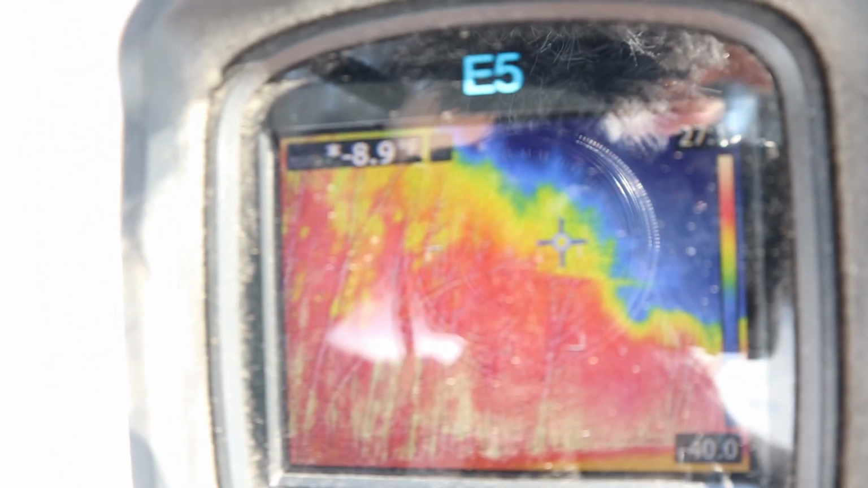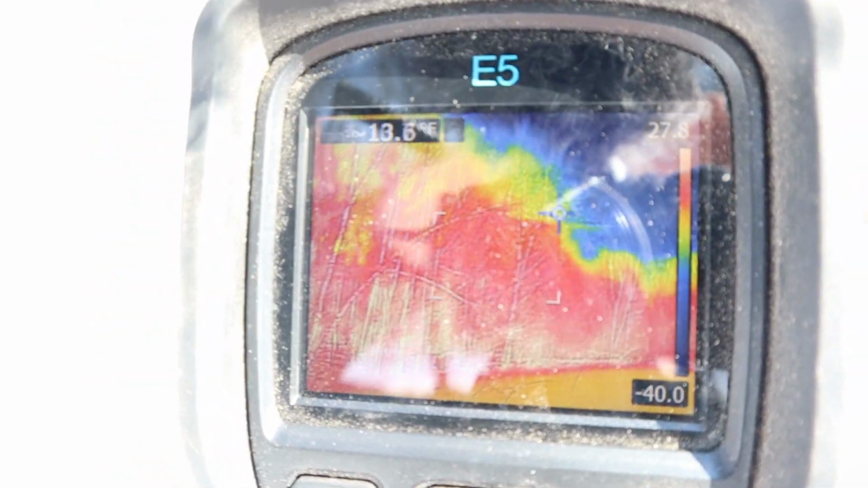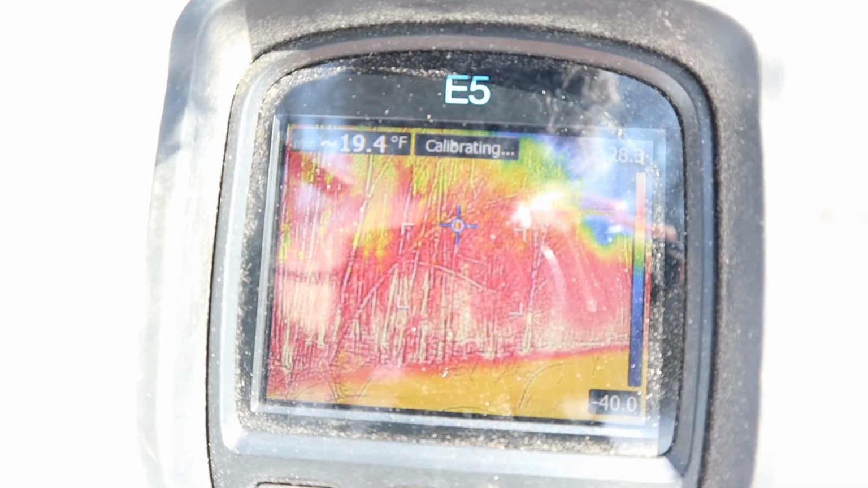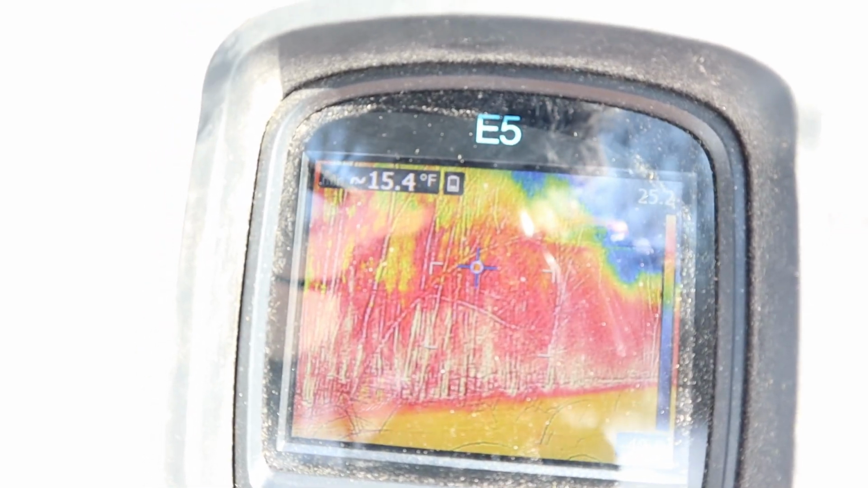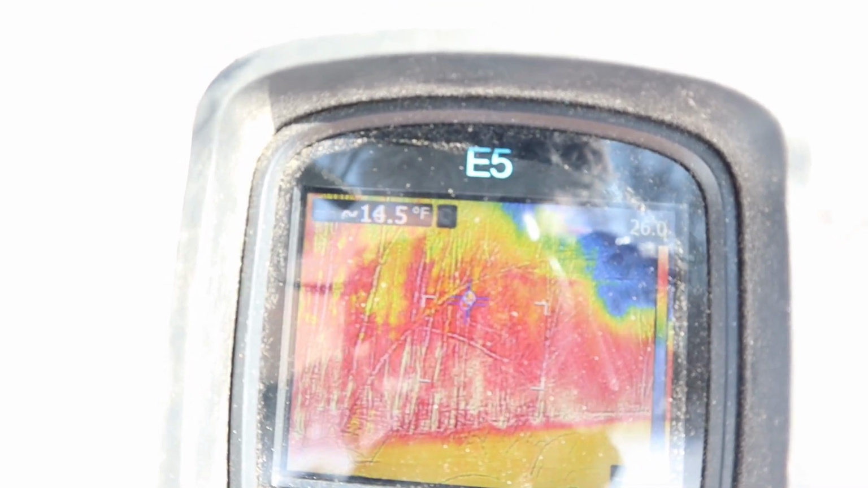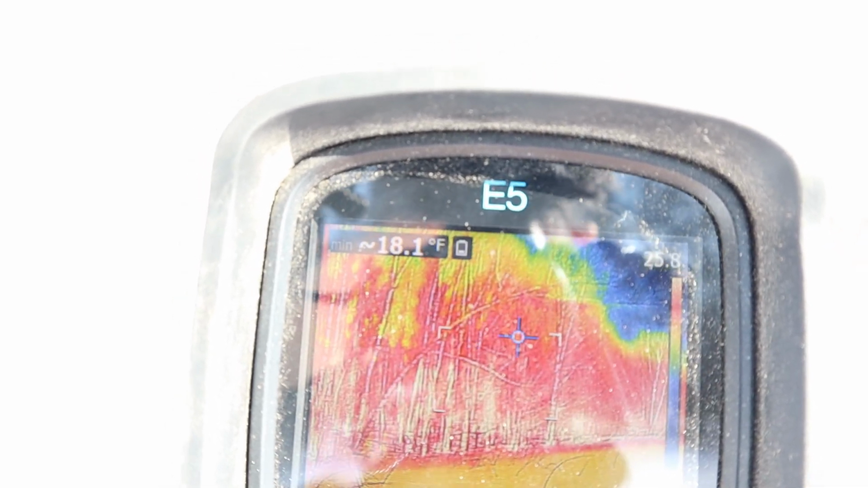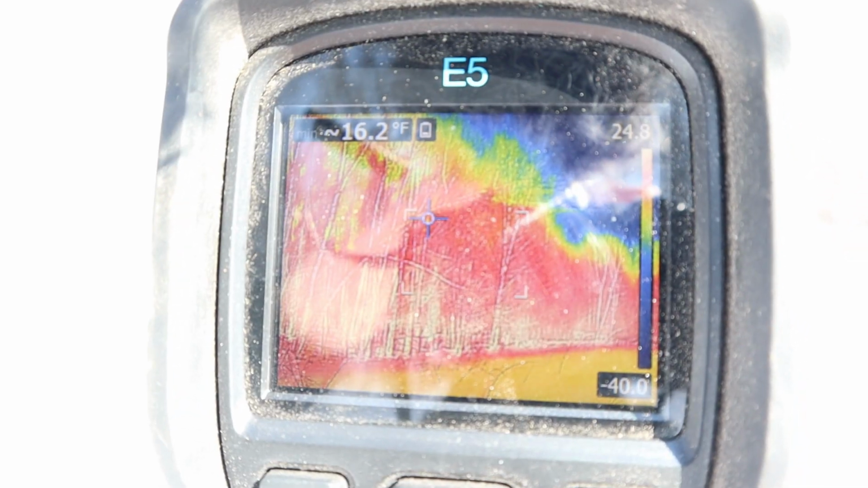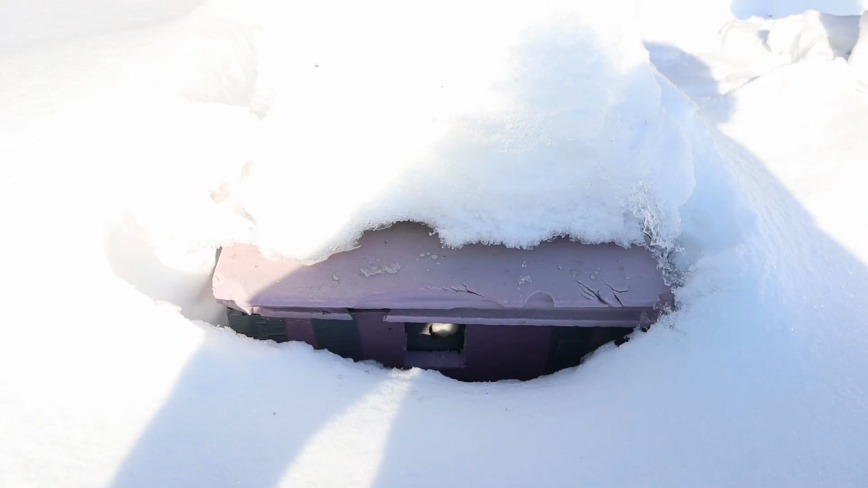The idea of the heat gun as a tool is to see the temperature against the background. You can see that the sky looks to be very cold, but the trees themselves look to be hot on the image. But as you can see at the top left, the trees are around 13 to 16 degrees Fahrenheit, so it's still very cold. We should see a big difference between the hive's heat and the background temperature using that device. We are going to start with the weak hive.